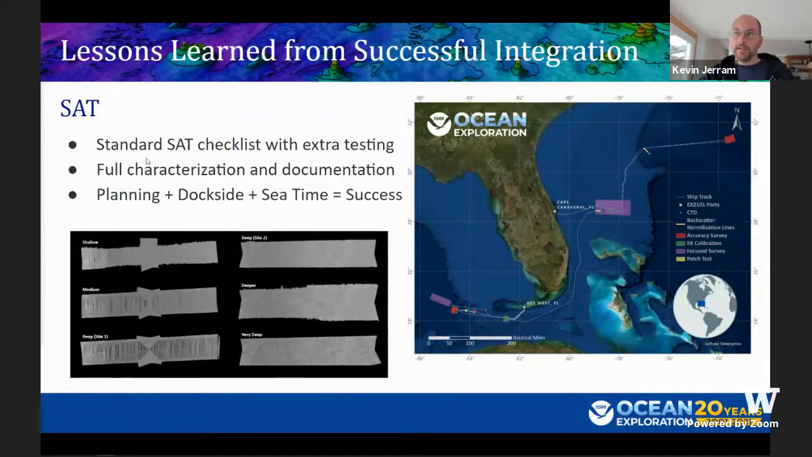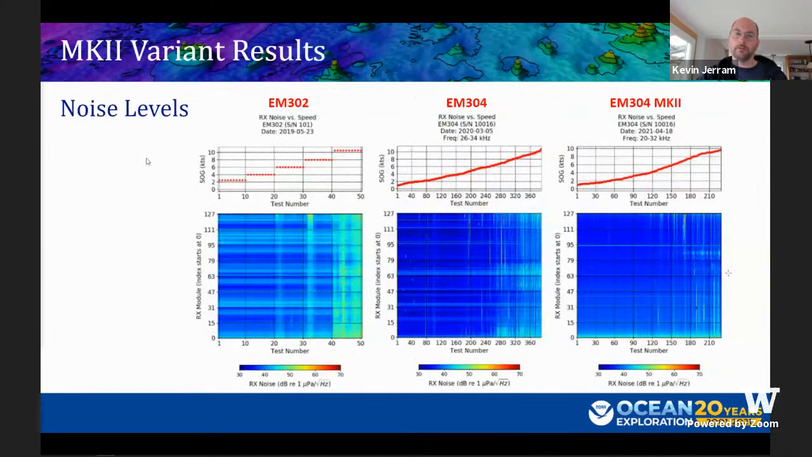Not only do you get better backscatter products, but the backscatter response is also a nice way to track hardware health over the service life of the system. And these backscatter products are becoming more of a standard deliverable.